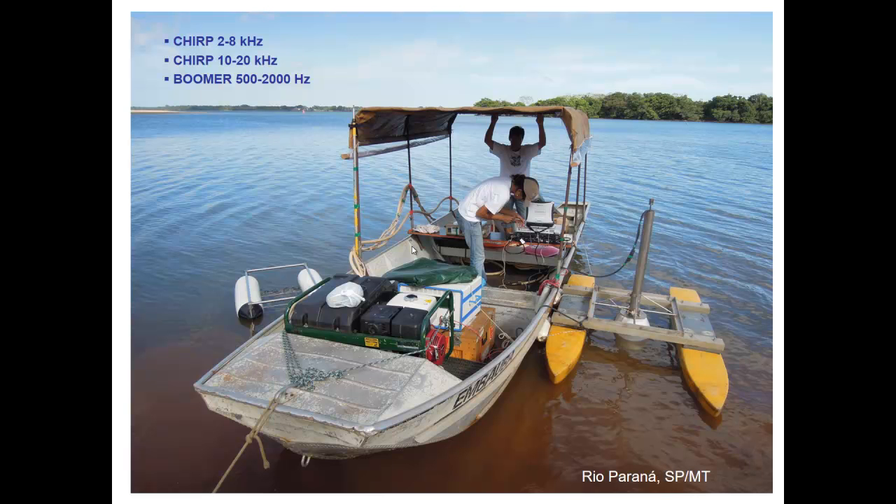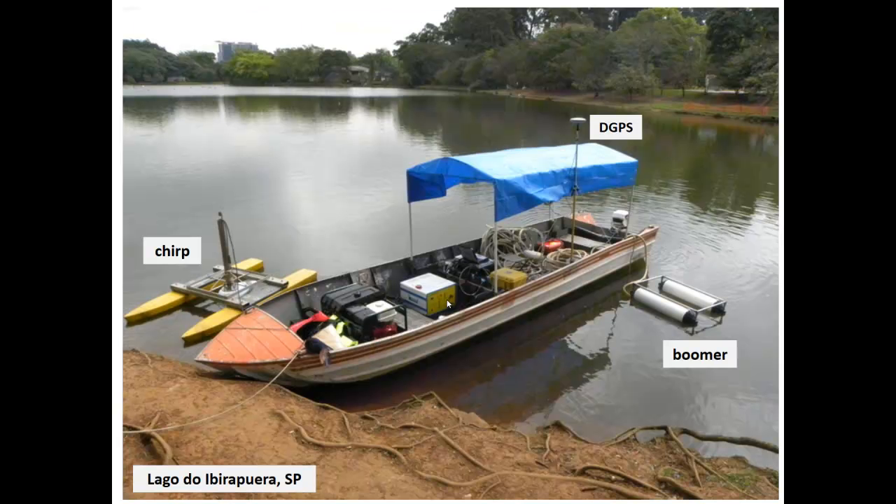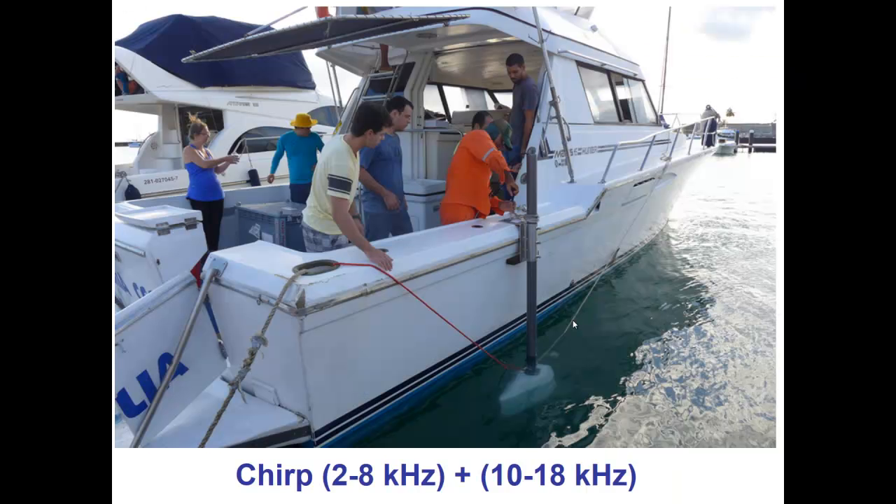It's a small boat in the Paraná River. The system belongs to IPT. Here you see 2 CHIRPs and a boomer installed in this boat. Here is another small boat at the Lago de Ibirapuera in São Paulo city. You see a boomer and the CHIRP installed in this boat. Here is another example in Bahia, with 2 CHIRPs.